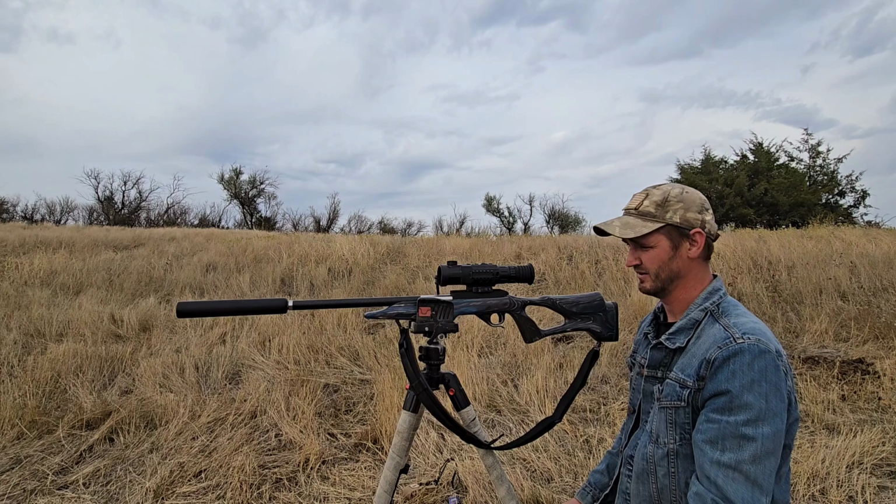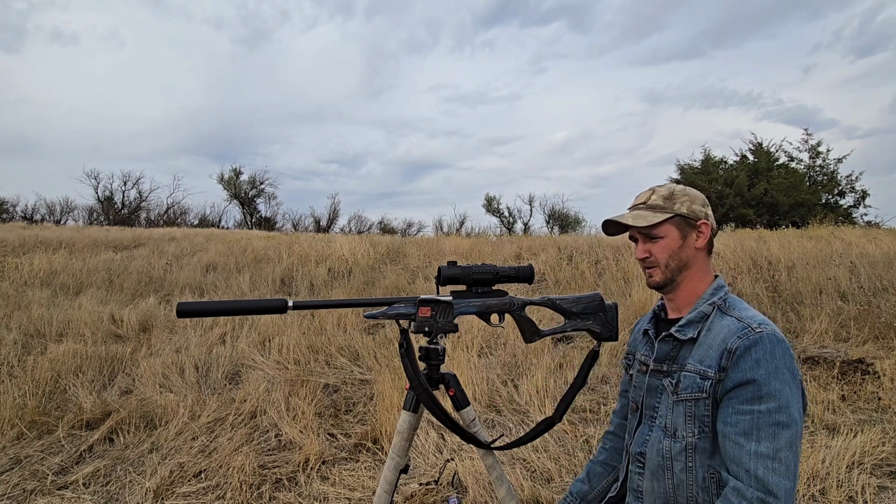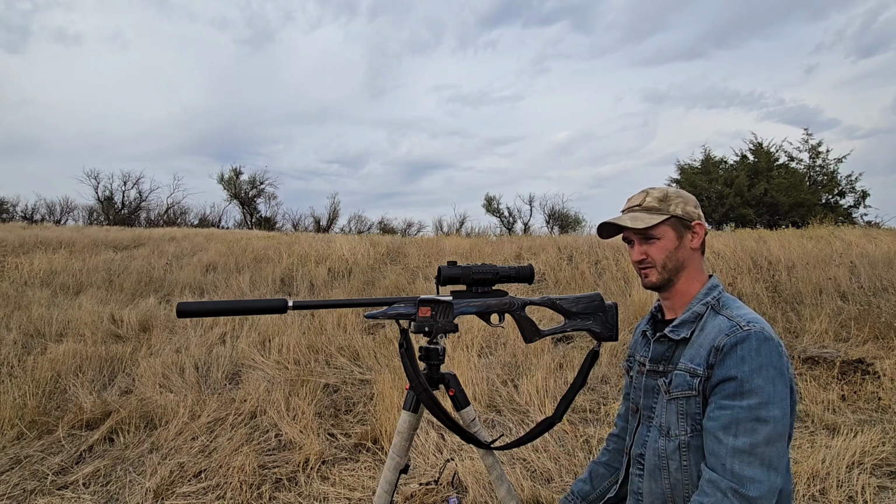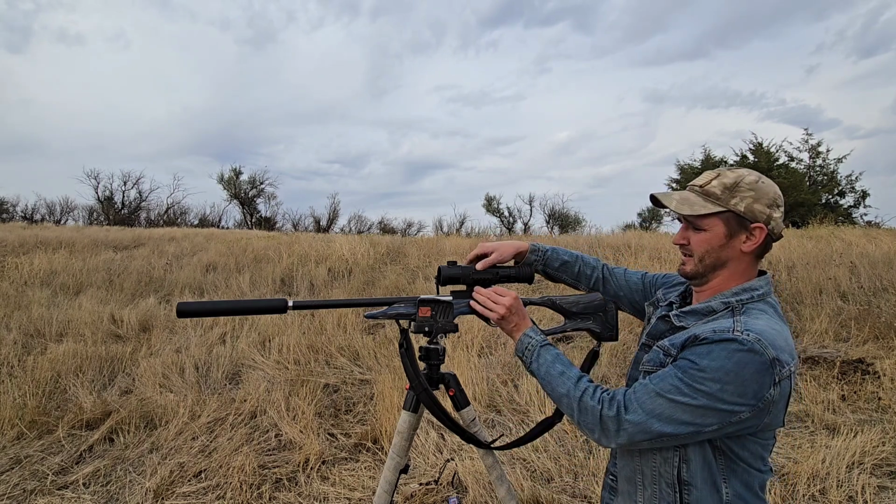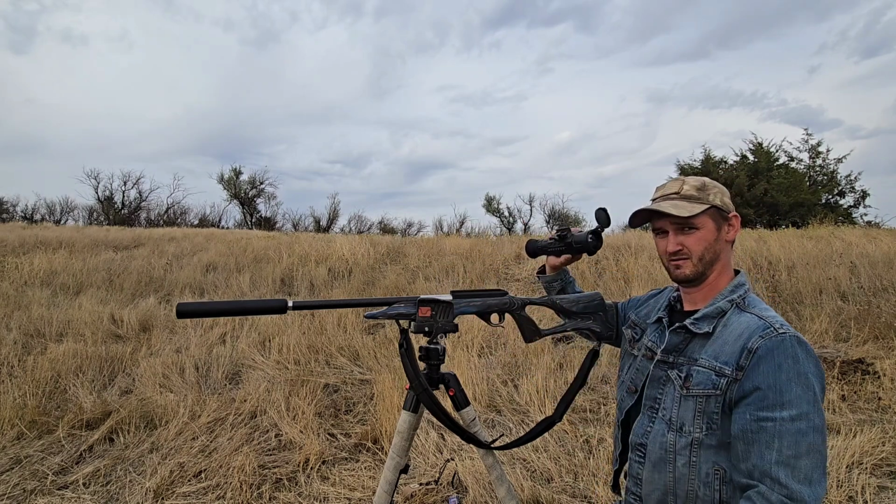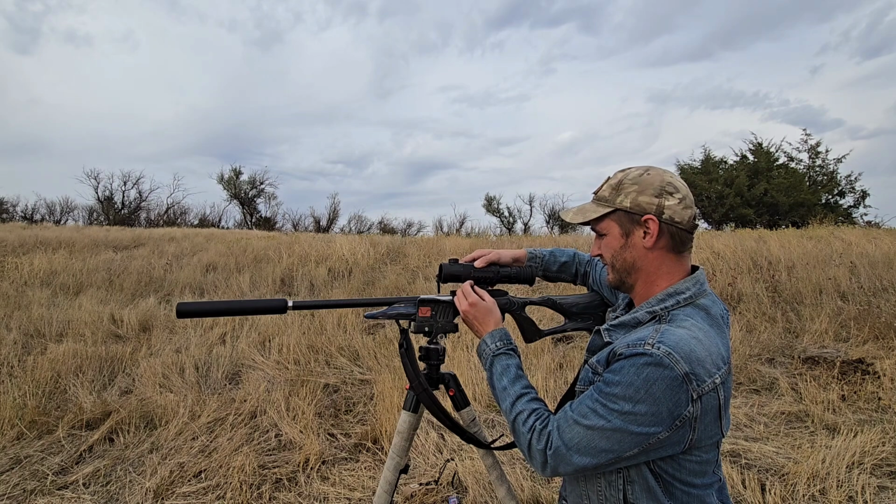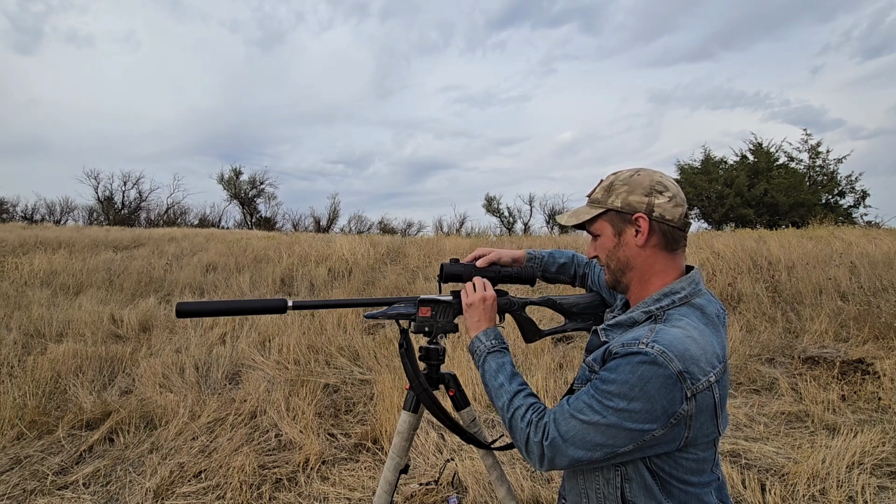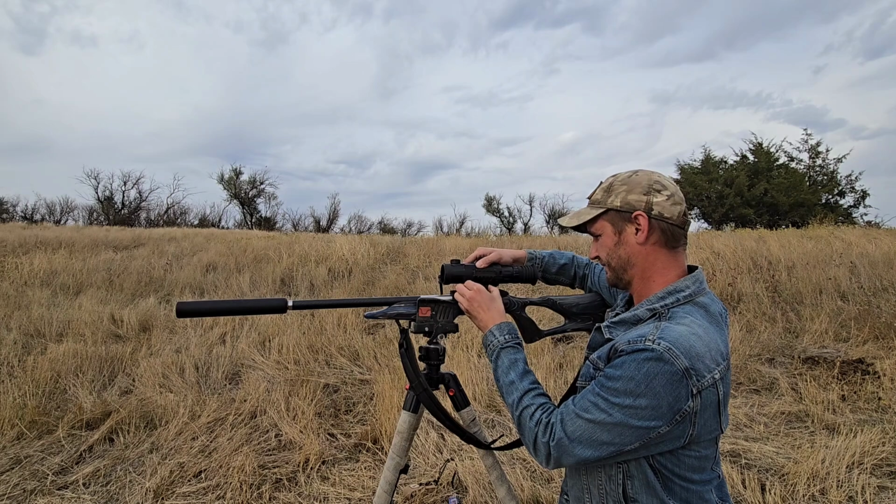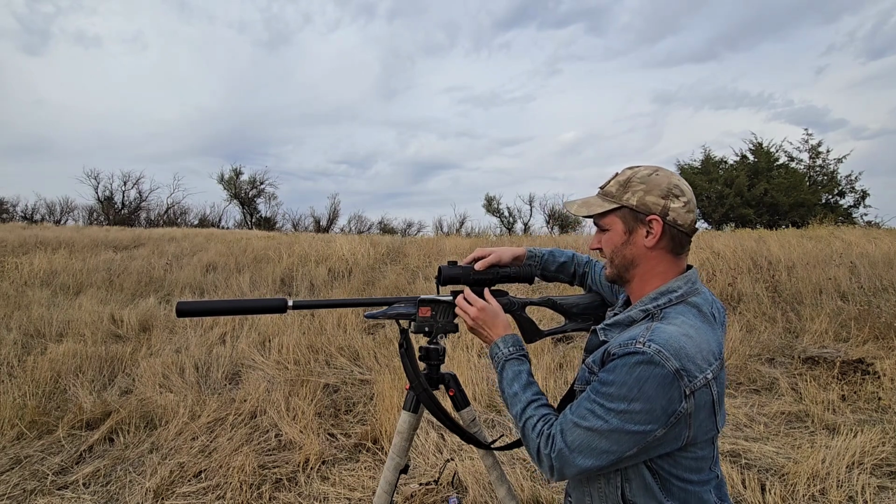What we're going to do here is double check our zero. We have this thermal where it can come off this gun and go on a different gun. We're going to double check the zero to make sure that it held, or held close enough to where it's acceptable, right? It may not ever be perfect, but all right. So get it lined back up in my slot here.